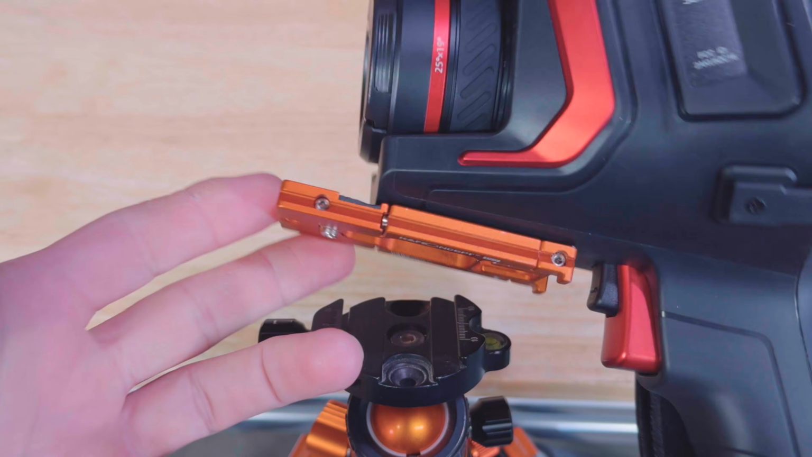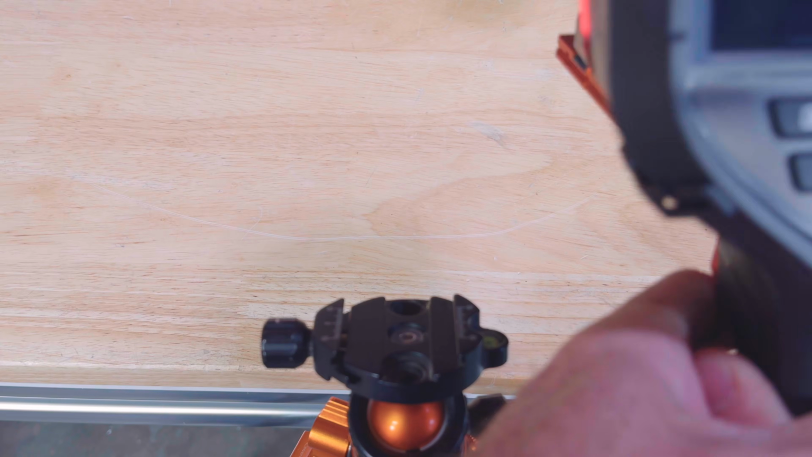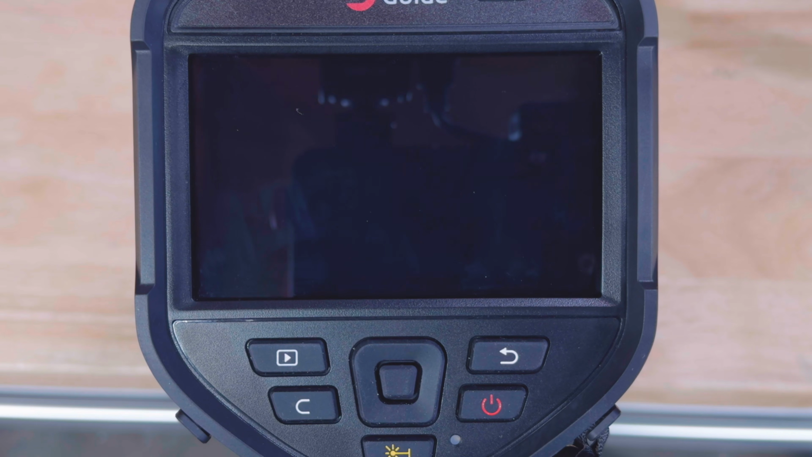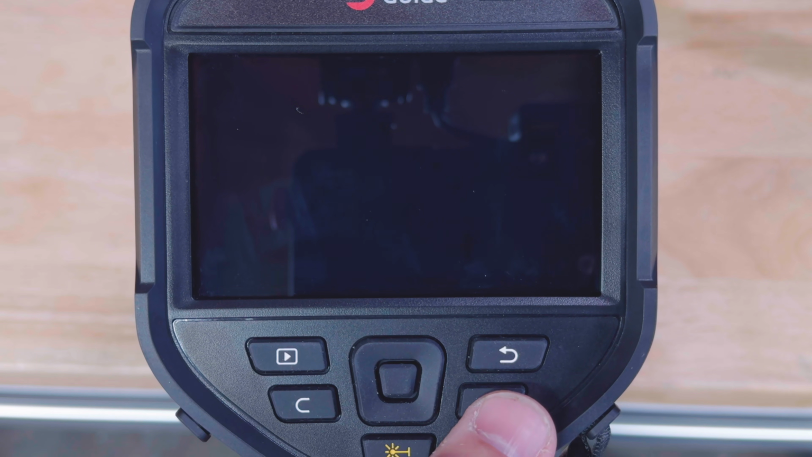All right, so I mounted a camera plate to the bottom of this. This is not the camera plate I would use if I was going to use this on a tripod all the time, but it is my extra one, and it's what we got. So nice and secure. This is probably the easiest way for me to show this to you without jiggling too much and being annoying to look at. Power button, hold down.